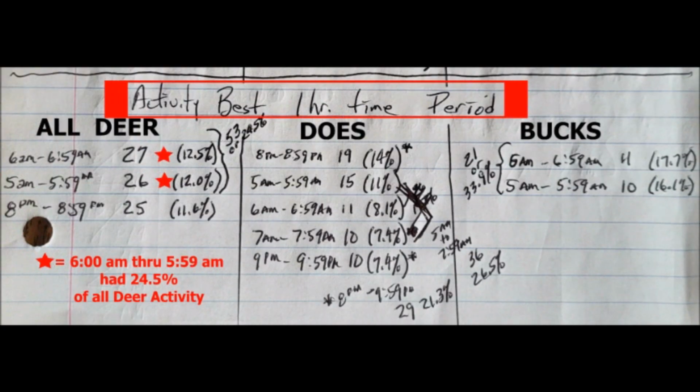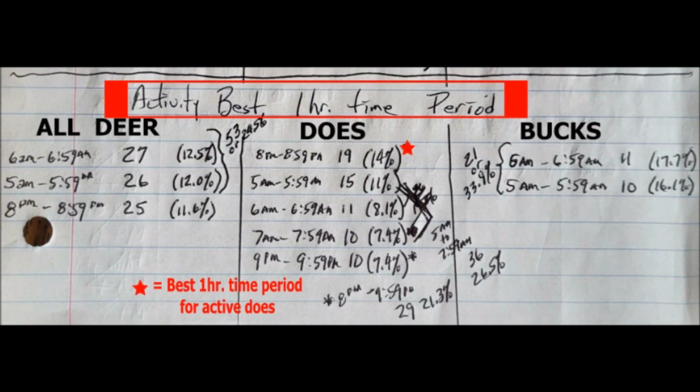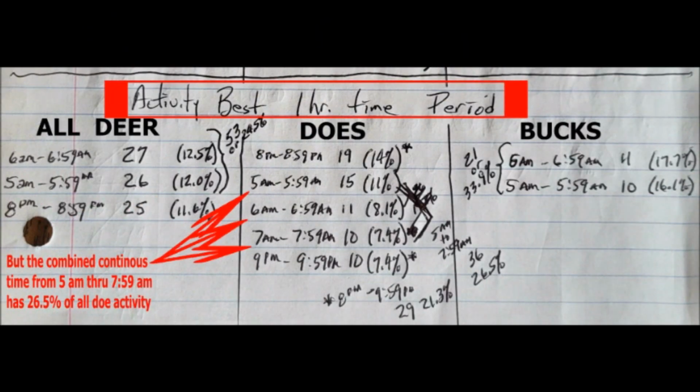But when you combine the 2 morning hours between 5 a.m. and 6:59 a.m., that showed 24.5% of all deer activity. Now for doe, the best 1 hour time period was 8 p.m. to 8:59 p.m. with 14% of all doe activity. But a 3 hour combined time slot of 5 a.m. through 7:59 a.m. had 26.5% of all doe activity.